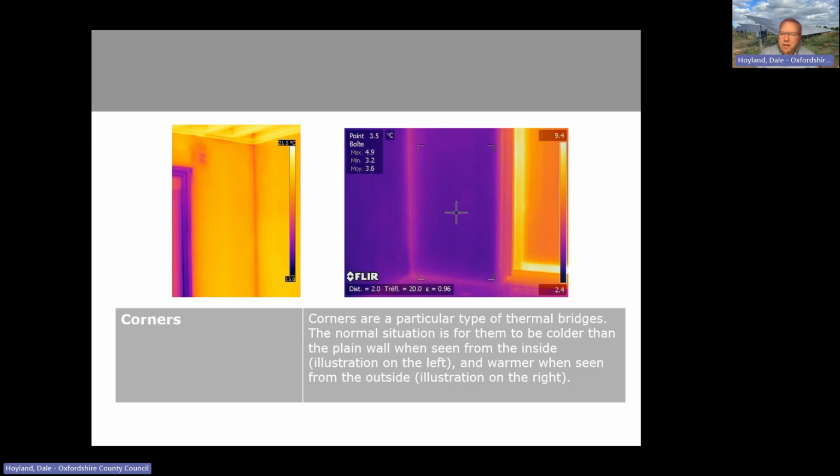I suspect some of you may get better images than these, and if you're happy to share, I might even be able to update this presentation to show the effect a little bit better. But it's not usually a huge problem, and not normally much to do about it. If it's an uninsulated cavity wall, that will help, or indeed internal or external wall insulation, etc.